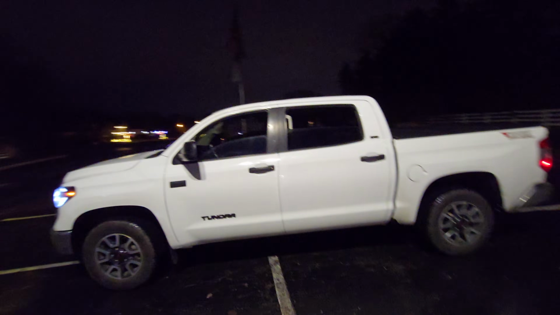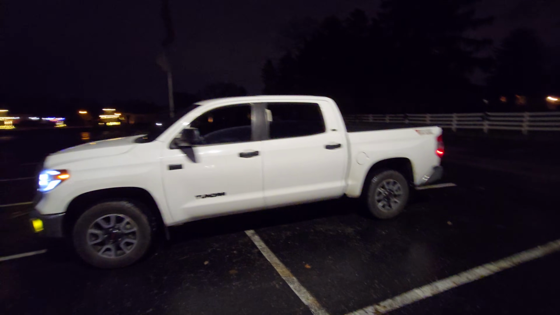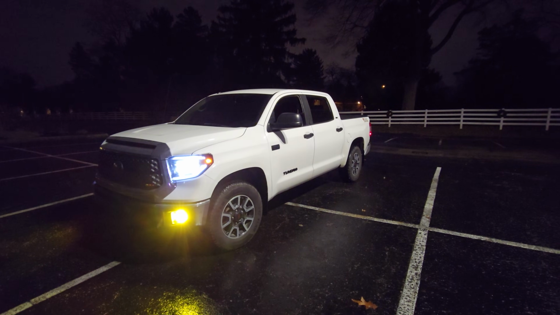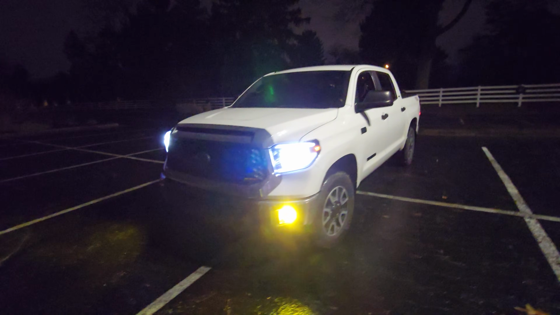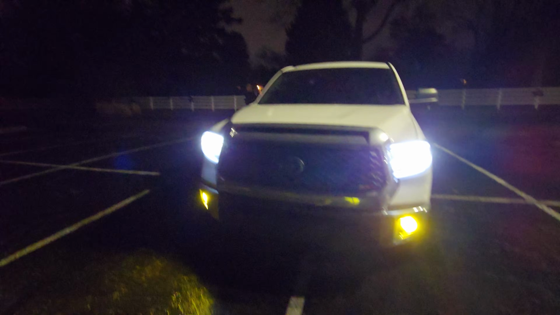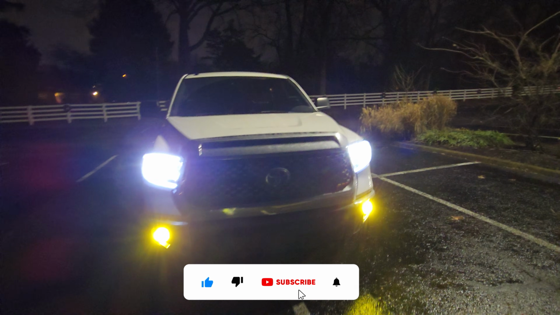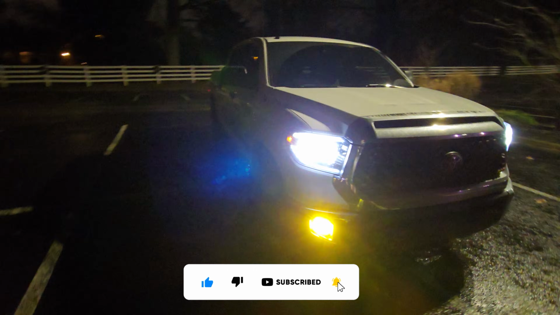Today I'm going to be showing you guys around my 2019 Toyota Tundra. I've done a few videos on this truck already. It's going to be a night drive, a POV night drive. So I wanted to get a chance to showcase how the thing looks at night. I feel like you don't see a whole bunch of videos on cars.